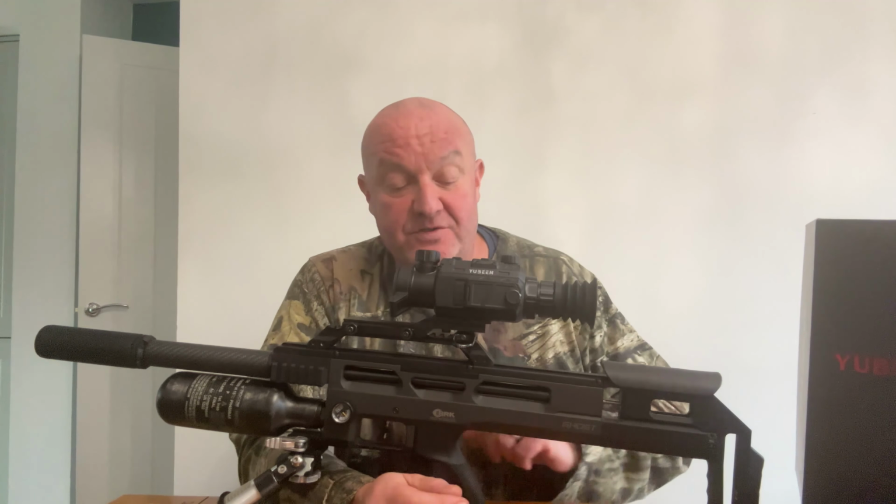It's got 4 ballistic modes. Quite a bold claim here: penetrates 400 meters of dense fog. So I'm definitely going to be trying that. You've got picture-in-picture, a pre-record function, which is pretty standard on most units. And that's all it's telling me on the box.